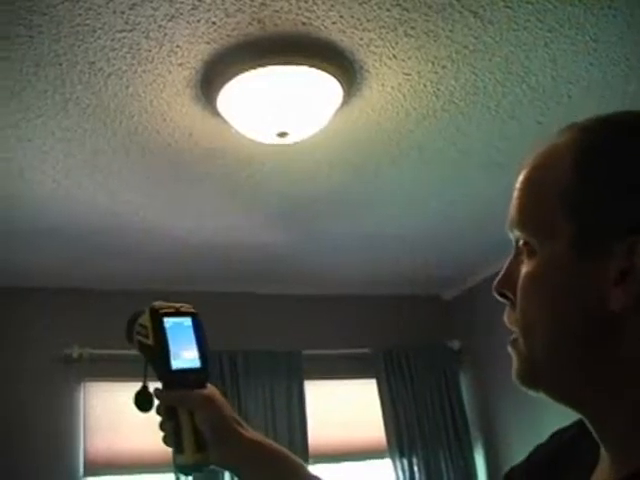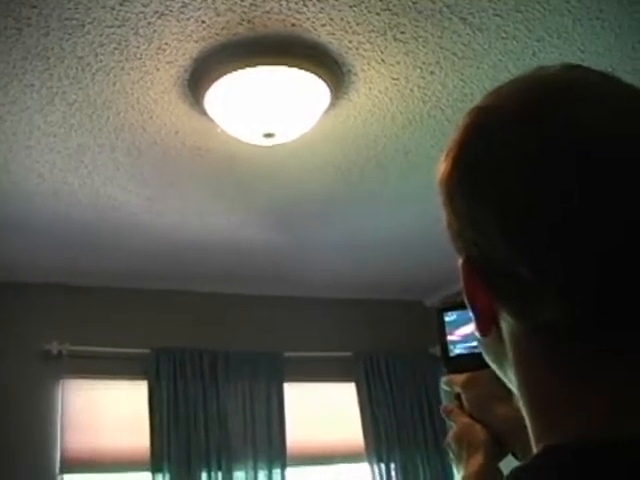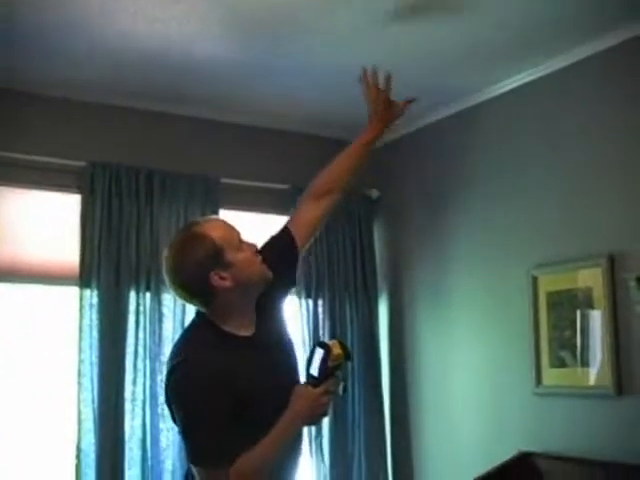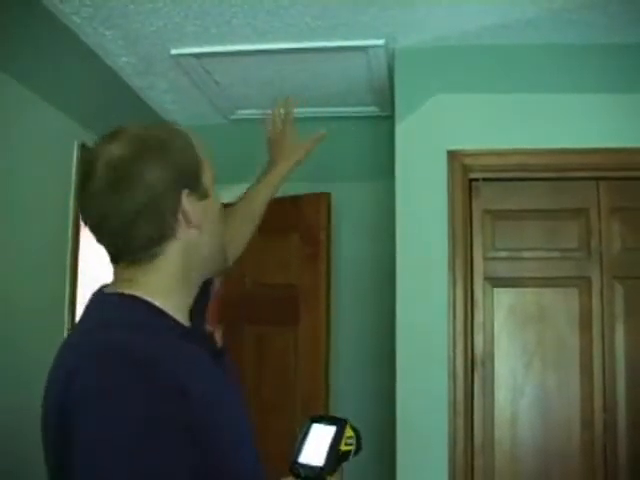So scanning around, we could see there's another ceiling area. If we focus in, there is a red hot spot in that area, and in the picture you could see it's an odd shape, almost circular, and it's hot. It's almost 100 degrees, and it's in this area here. We haven't been in the attic yet, but we're going to go there next, and I bet there are areas of missing insulation. Another area that you can inspect with your infrared camera is the attic access, the hatch. Typically, in my experience, it's missing insulation on almost every inspection.